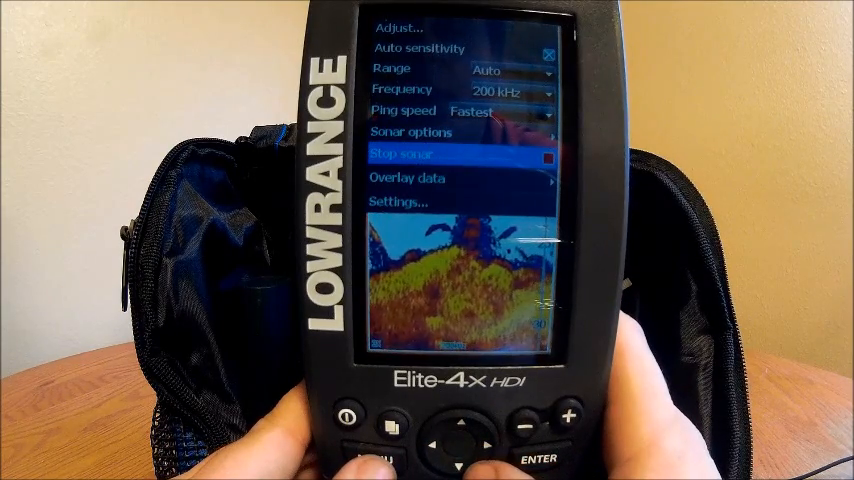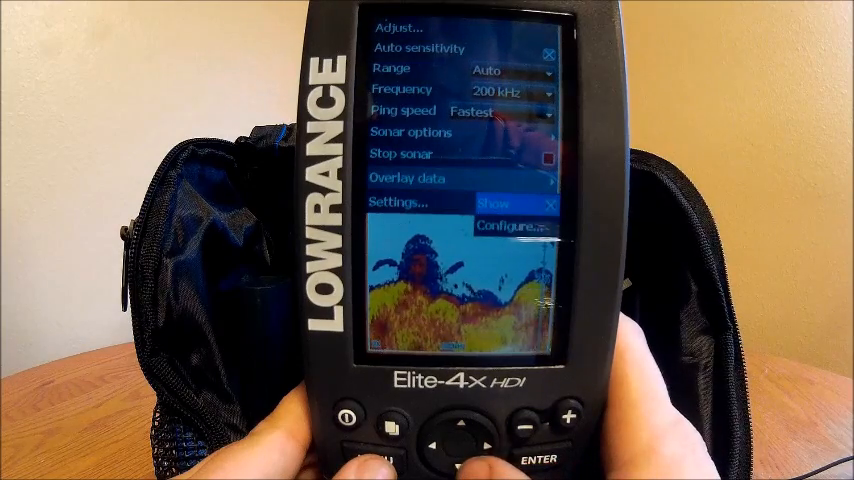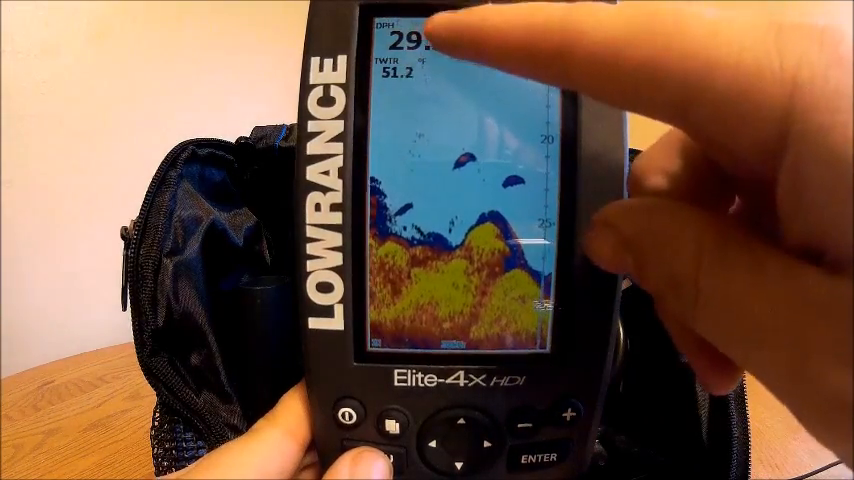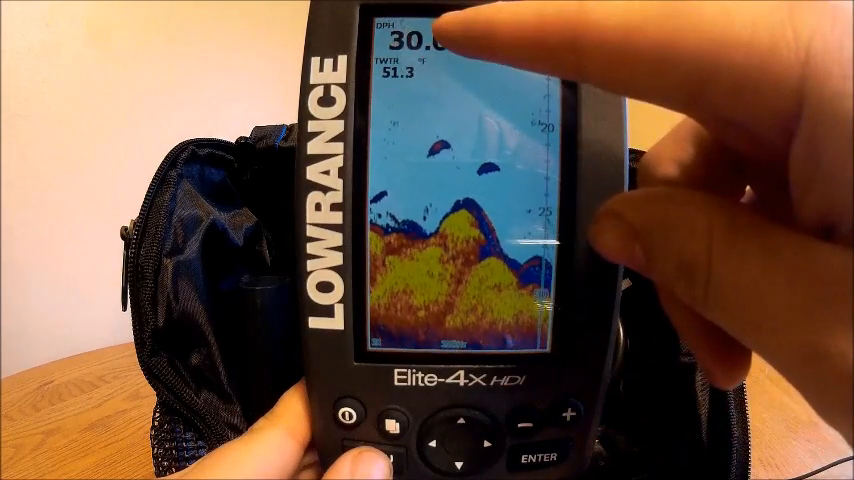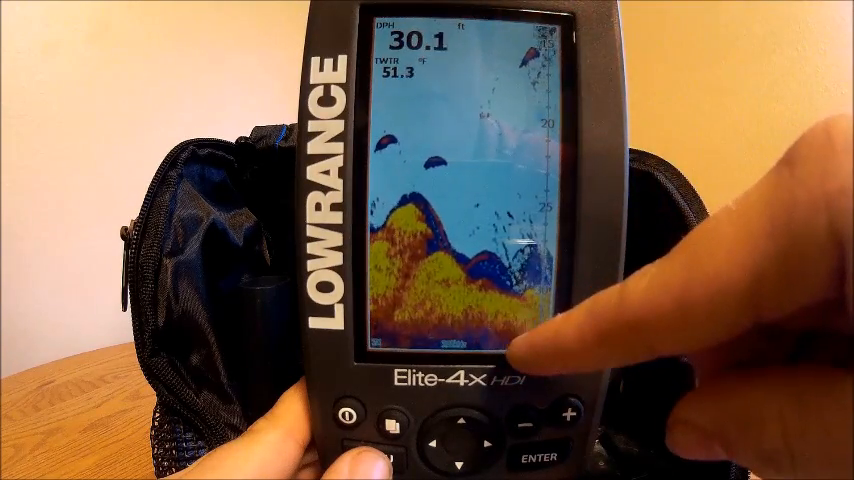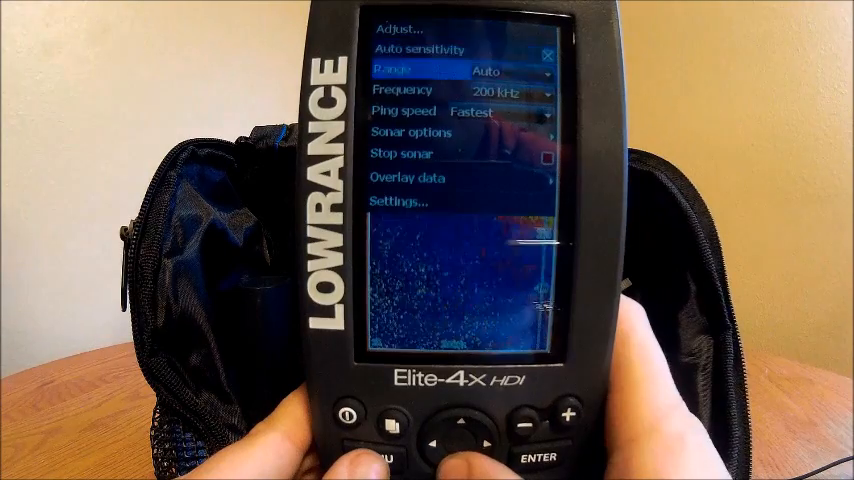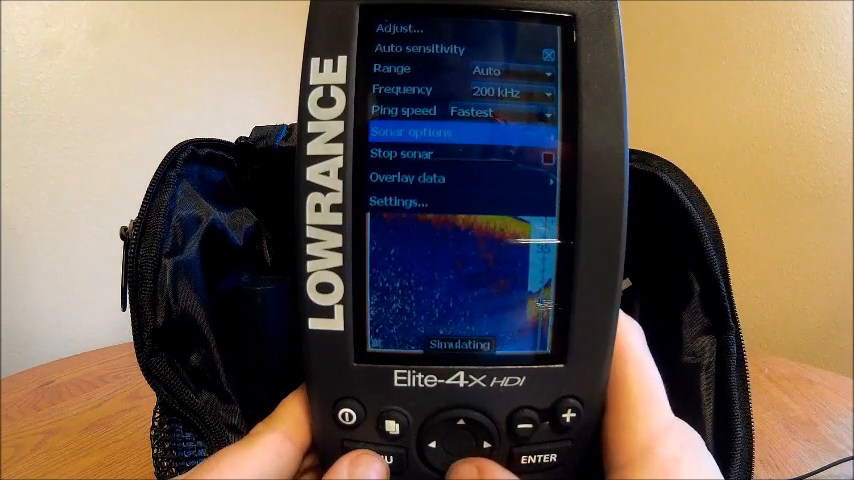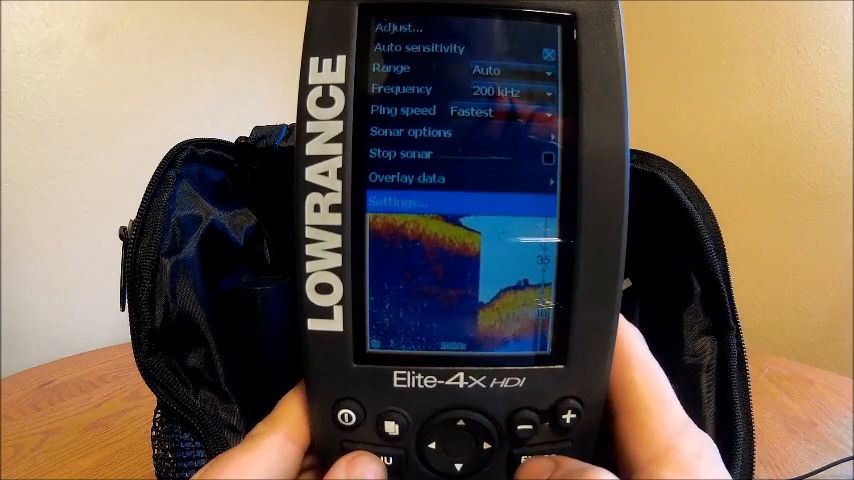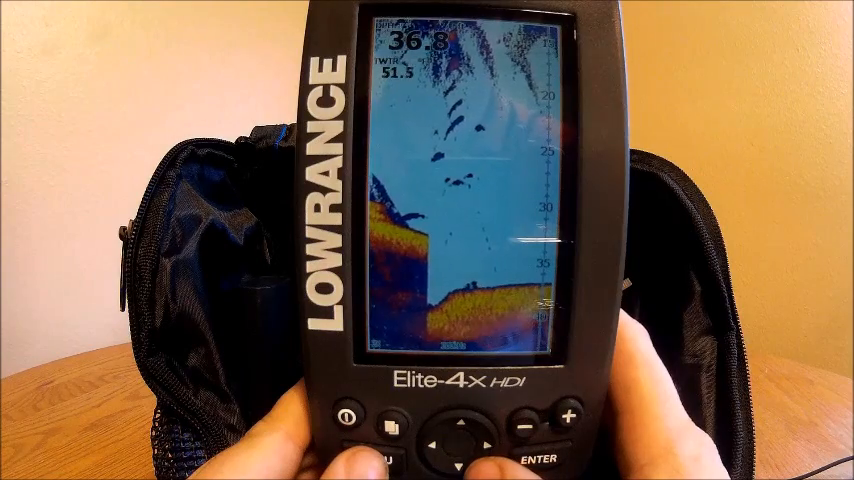Stop sonar just kind of pauses your sonar if you want to look at something. Overlay data. This I'm not going to go into too much, but all it is, you can take your depth and move it down here, or make the numbers bigger or smaller, put your temperature down here in this corner, or however you want to set it up. There's some other things you can add, like battery voltage and stuff like that. And then that's kind of everything there. Settings, it'll take you back to that screen there.